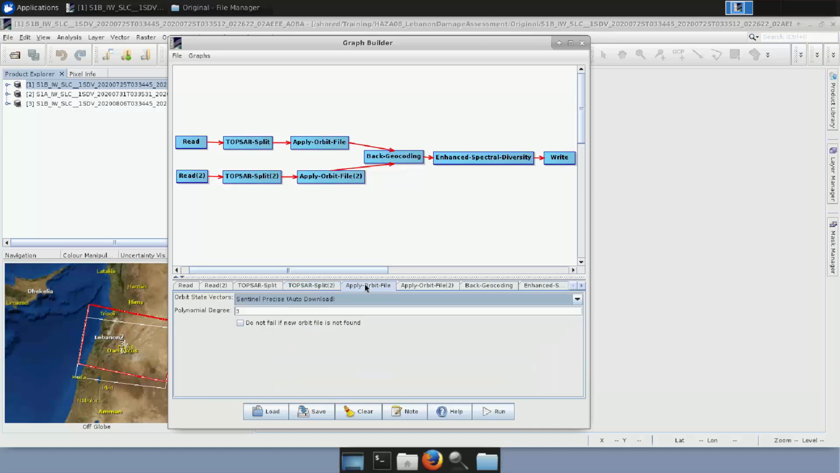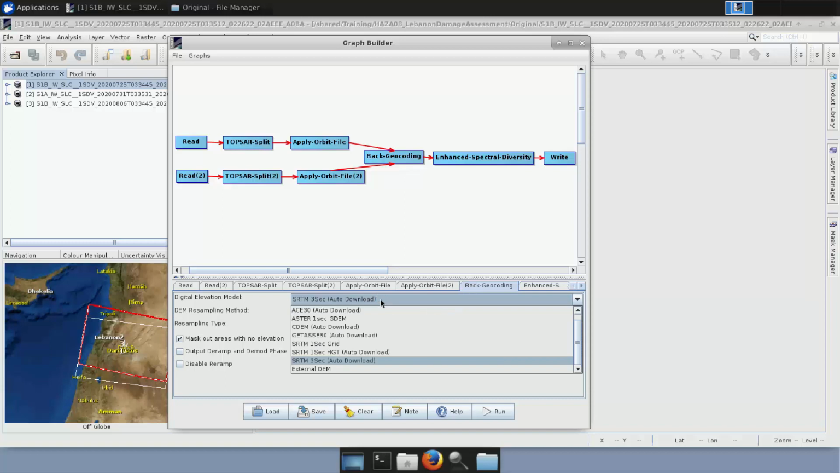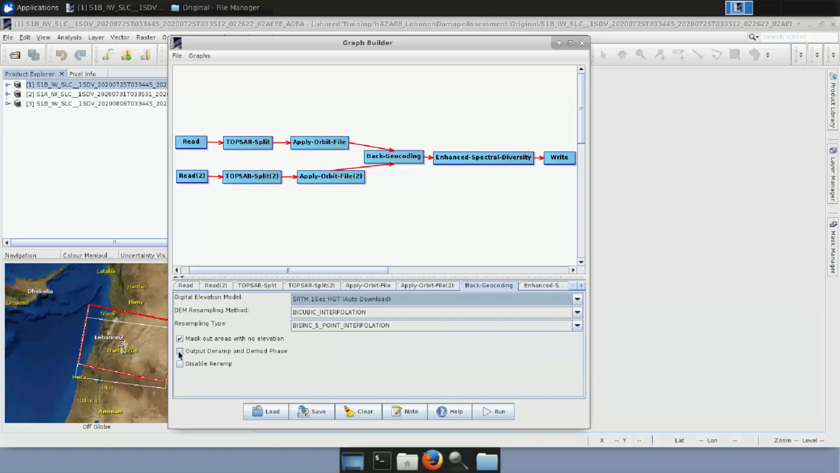We move to the next one, which is Apply Orbit File, and we just select Do Not Fail if New Orbit File is not found, just in case you have some very recent product that doesn't have this precise orbit information available yet. We do the same for the next one, and in the Back-Geocoding, in the digital elevation model, we can leave it by default, or let's select SRTM 1 second, and we also select the output Deramp and Demod phase.